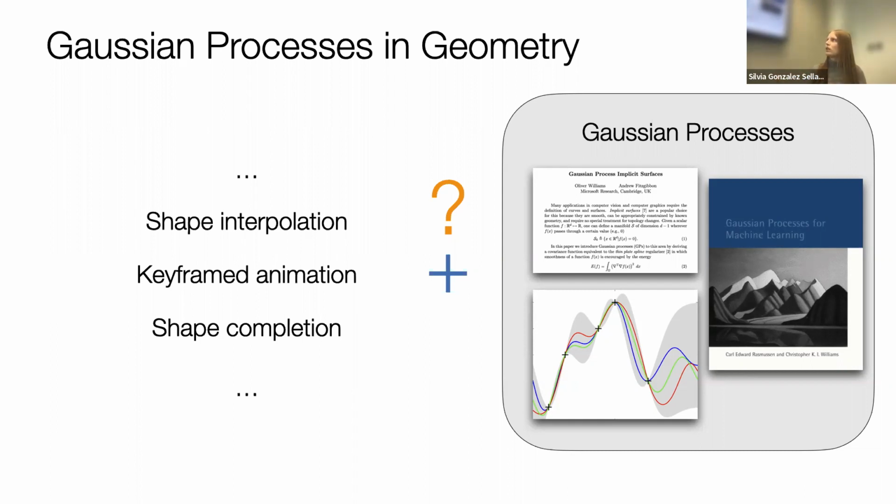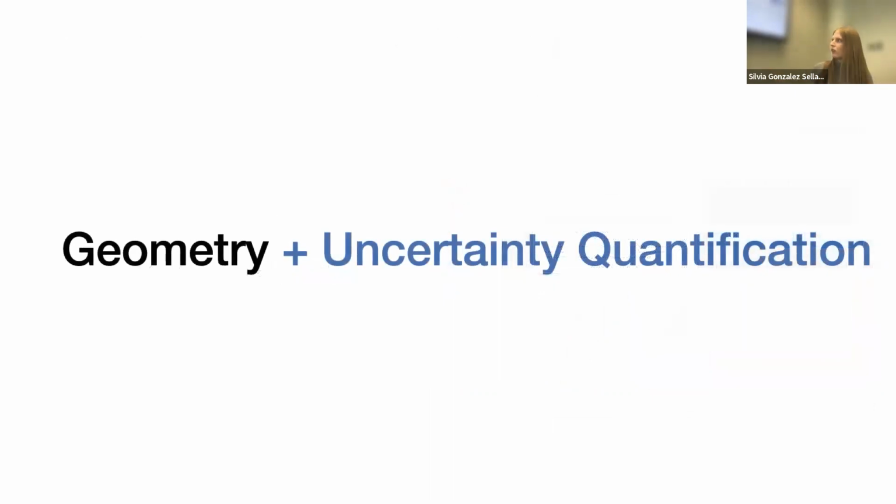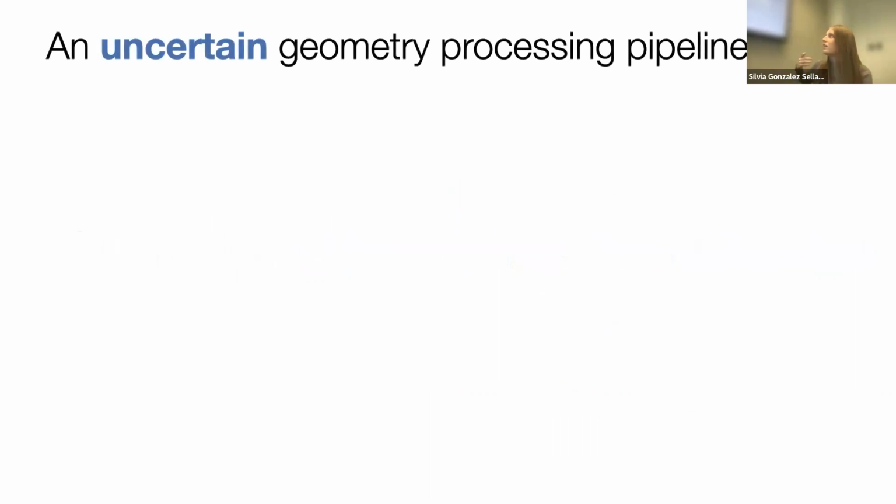Instead of just reconstructing one function, reconstruct a whole distribution, and then you can quantify the uncertainty of your workflow. More broadly, Gaussian processes or not, in this work we combine geometry with uncertainty quantification, which is a big field in machine learning. And the vision that I have for the next few years is a fully uncertain geometry processing pipeline.